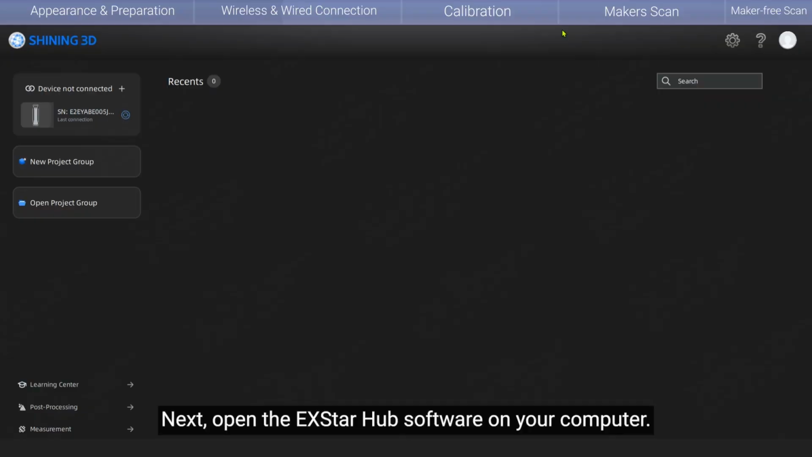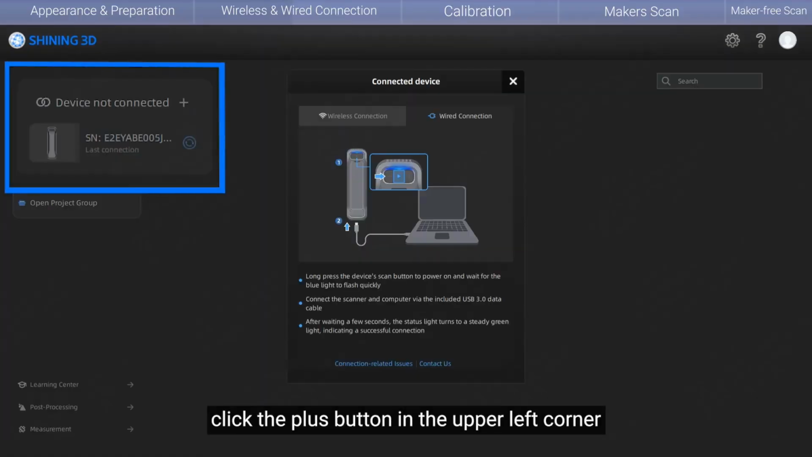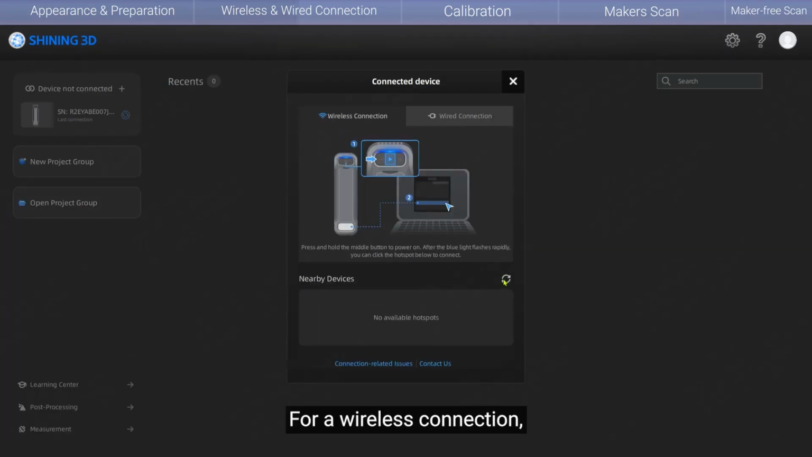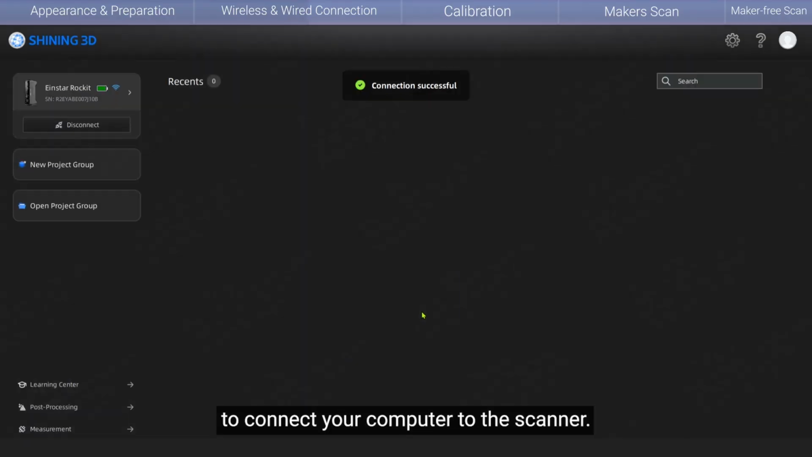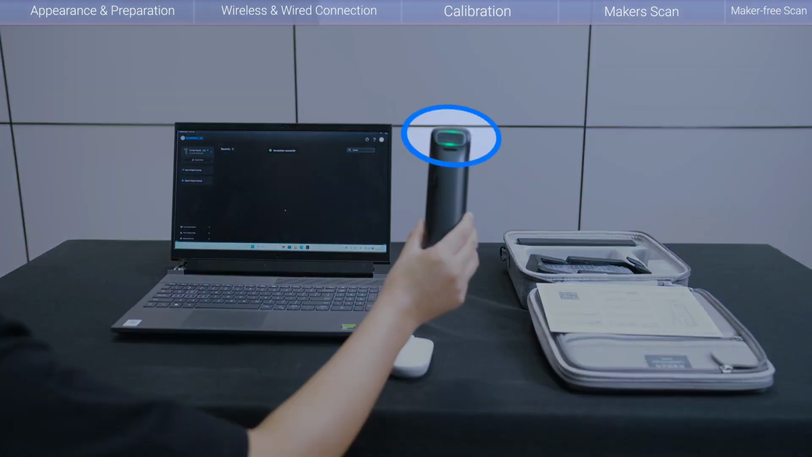Next, open the Einstar Hub software on your computer. From the home page, click the plus button in the upper left corner to open the device connection window. For a wireless connection, look for and select the hotspot that starts with Einstar Rockit to connect your computer to the scanner. The connection is successful once the top indicator light turns into a steady green.